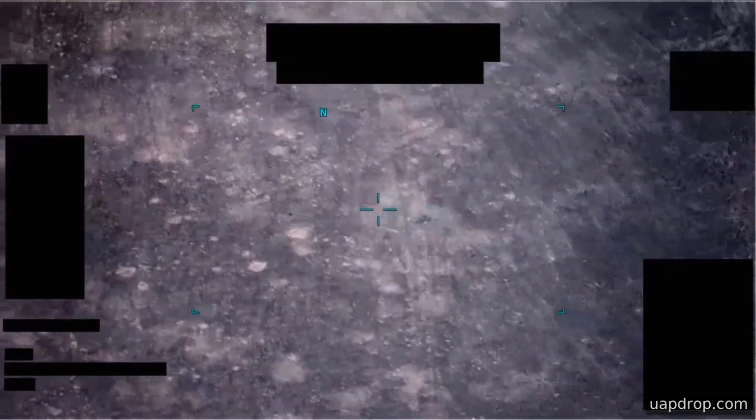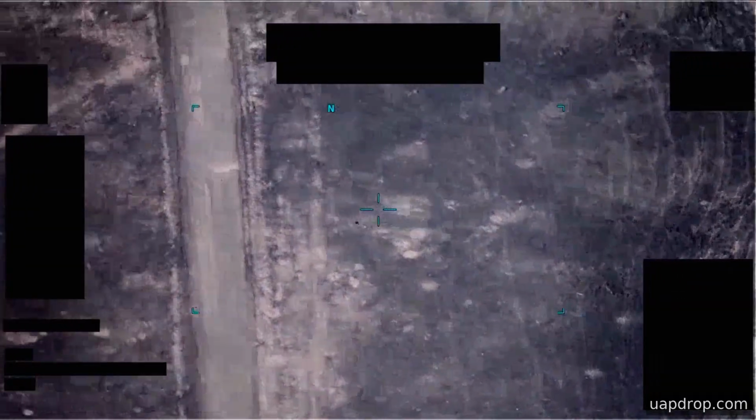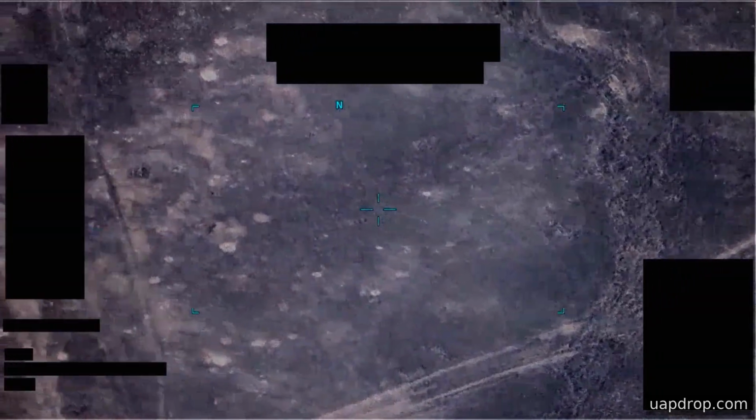This is a 4-minute 49-second full-motion infrared clip attributed to a United States military platform operating within the Central Command Area of Responsibility in 2021. The uploader labeled the file as a spherical UAP encounter with a call sign and a 2021 date, and the clip itself was placed on a classified network in May 2024.